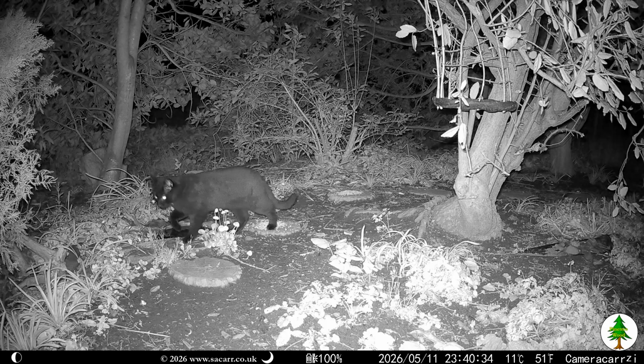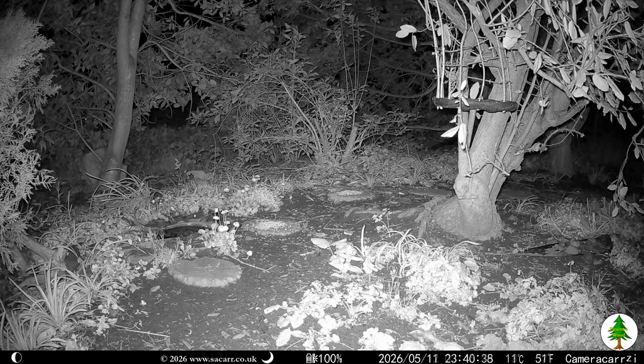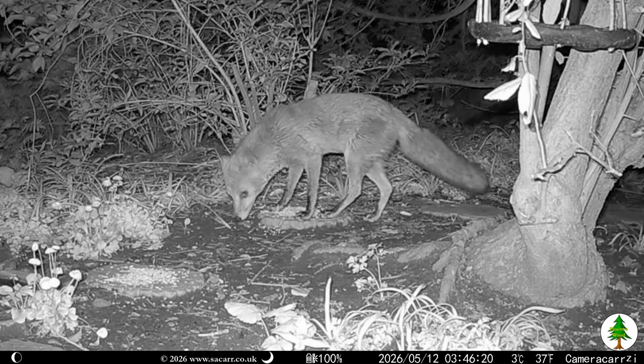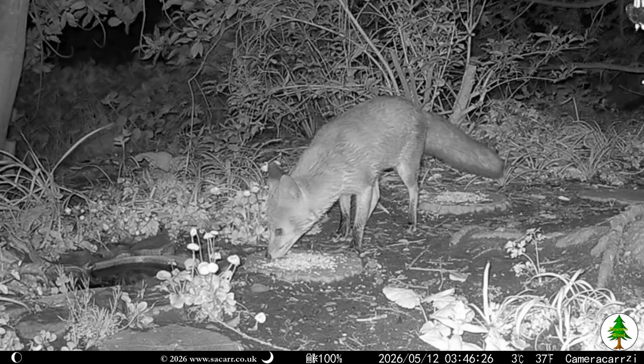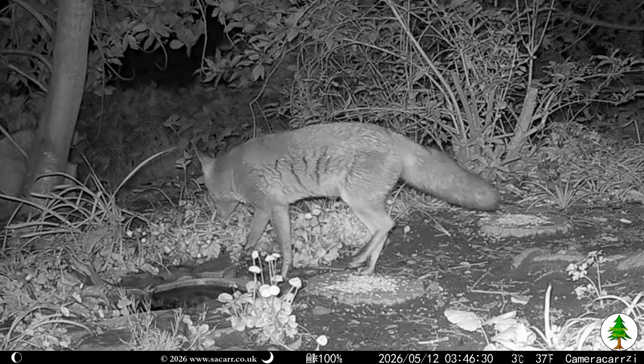The cat hung around for a few minutes and then left, heading back down the wood. A few hours into the 12th, Smudge, the female fox, came into view, walking down the wood. The fox's fur looked wet, yet it hadn't been raining. She marked her territory before moving off.